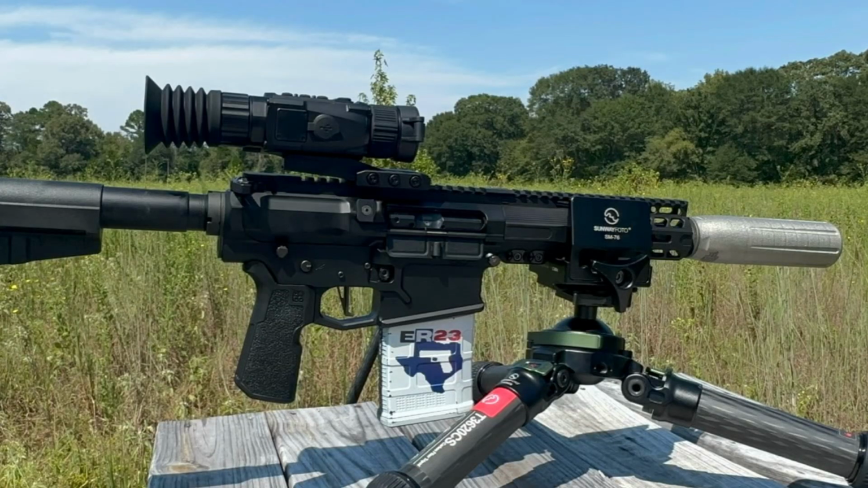Really happy with that gun right now, other than the fact that I boogered up the buffer tube. It's got a good trigger, it's got a good grip, it's really comfortable to shoot. We now have a really nice thermal up on top. This is the 640 sensor on there. High quality, gets good video. It's got the recoil where it records when your shot goes off.